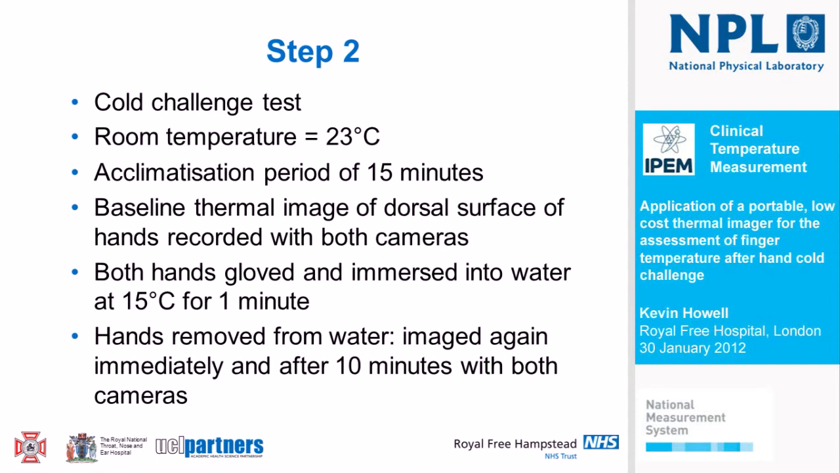The hands are then removed from the water and they're imaged again immediately by starting sequencing on the desktop thermal camera. Then I took an image again with the E30 handheld device, and I took another pair of images 10 minutes after the patients have been allowed to rewarm using both cameras.